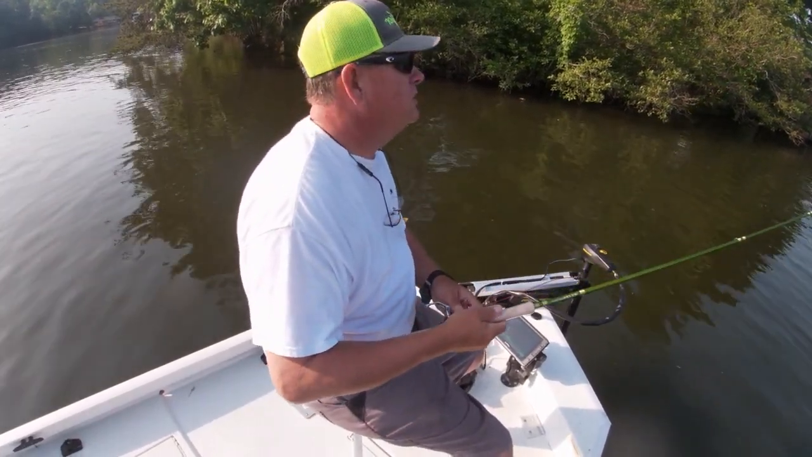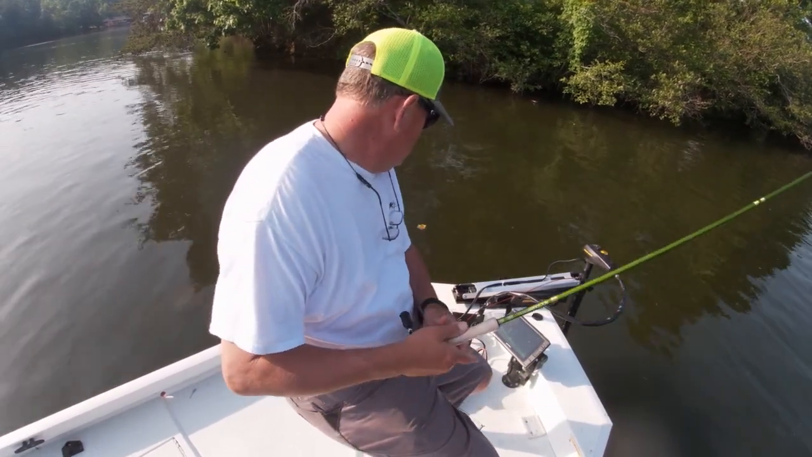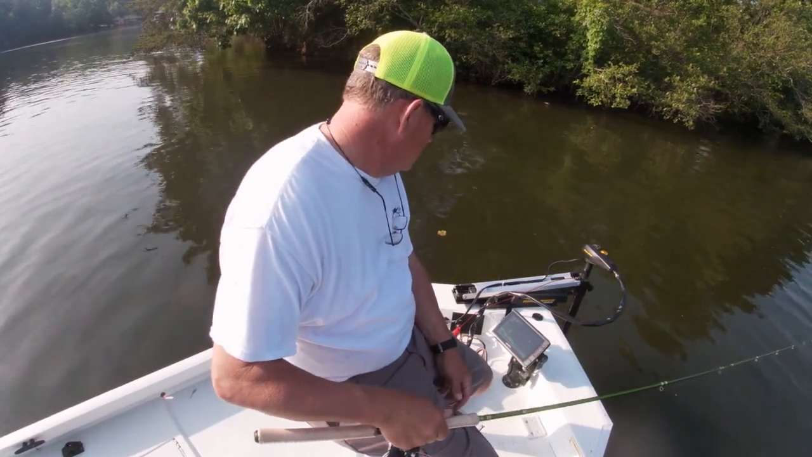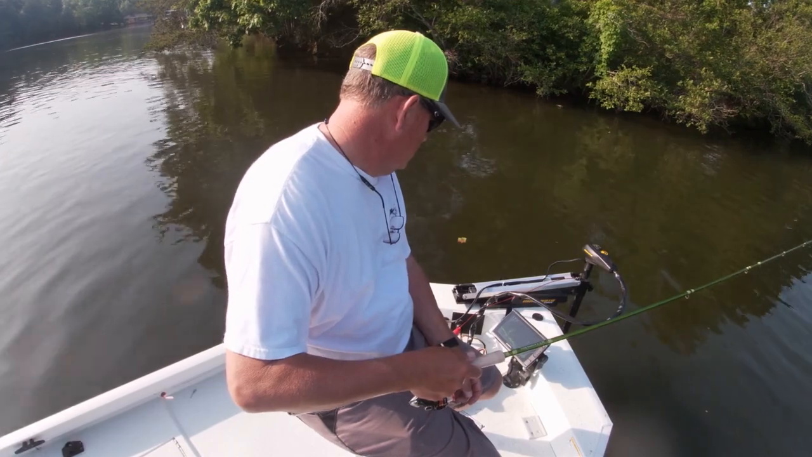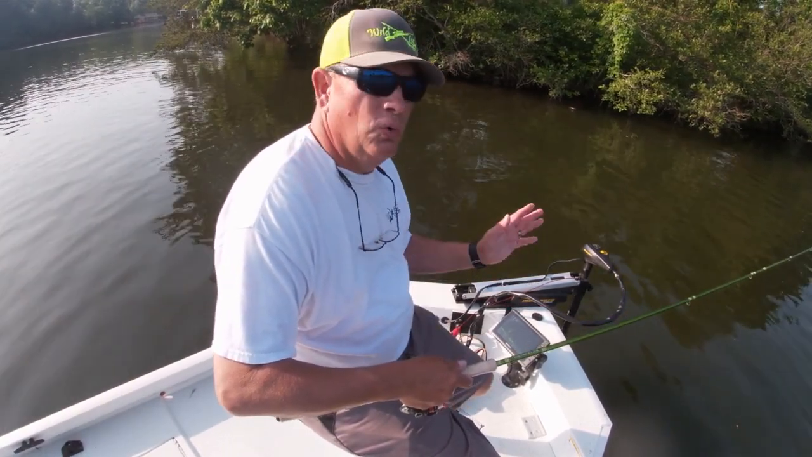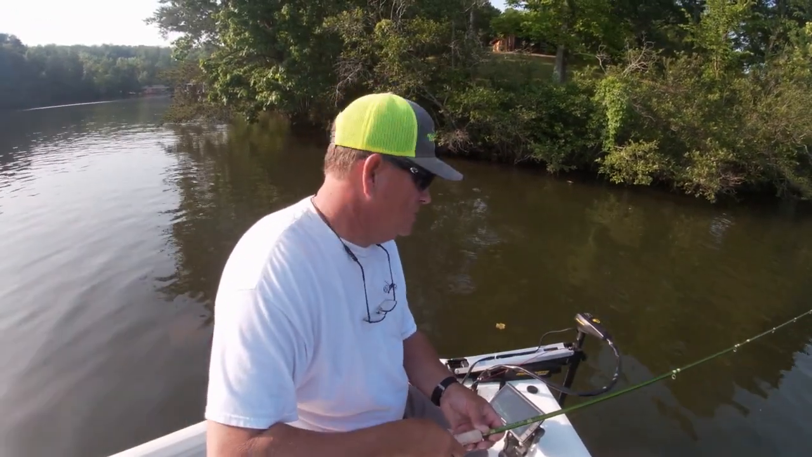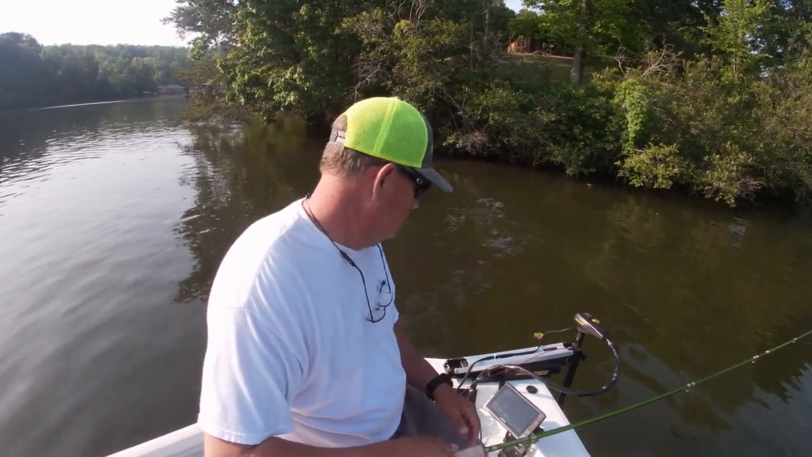So let's just drop down here. We've got fish under us. I'm just going to use my ACC crappie stick to drop right down on top of the fish, and I'm gonna just hold the jig there. Basically I'm just holding the jig real still, giving the fish more time to look at it and maybe move over there and eat it.